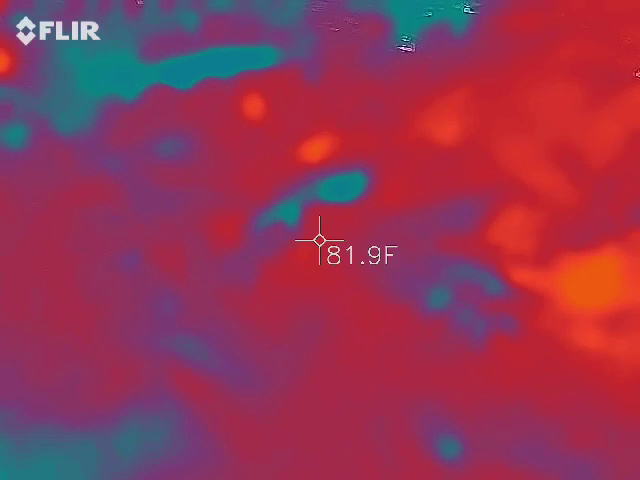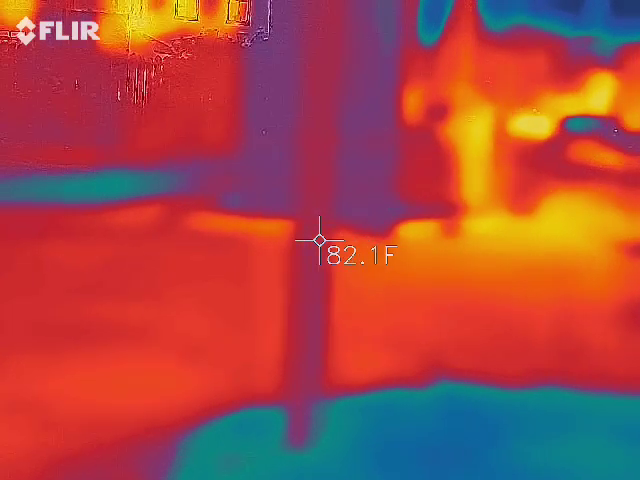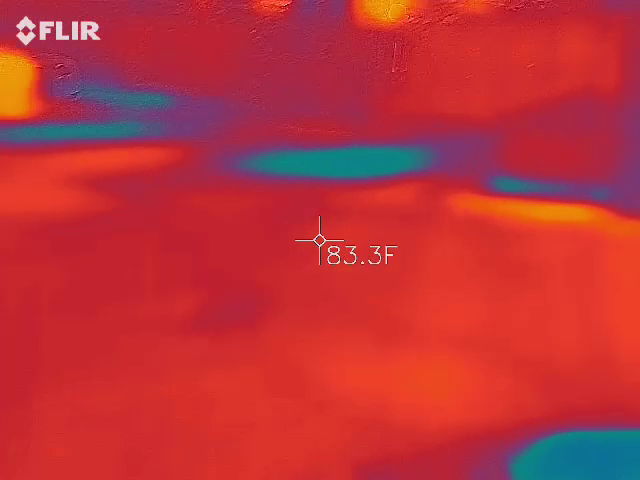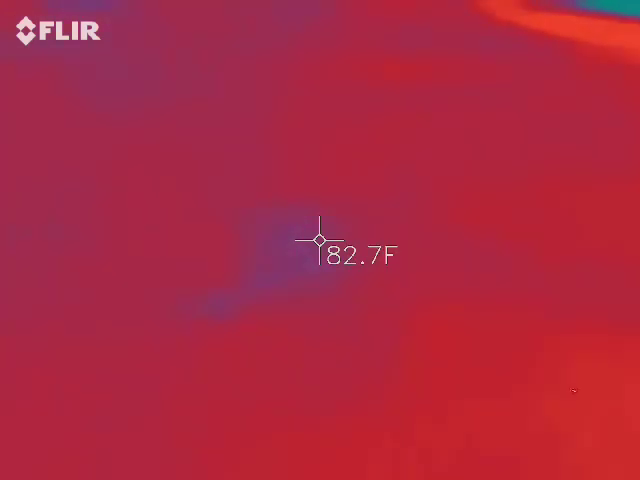What are you supposed to do with yours? You see a blob, I'm supposed to shoot at it? Shoot the blob? It's hot here, man. It's 80 degrees. 79, 80, 84. I see a little cool spot right there. Where is it? Right here. Where would I find it? Shoot down here. Okay.